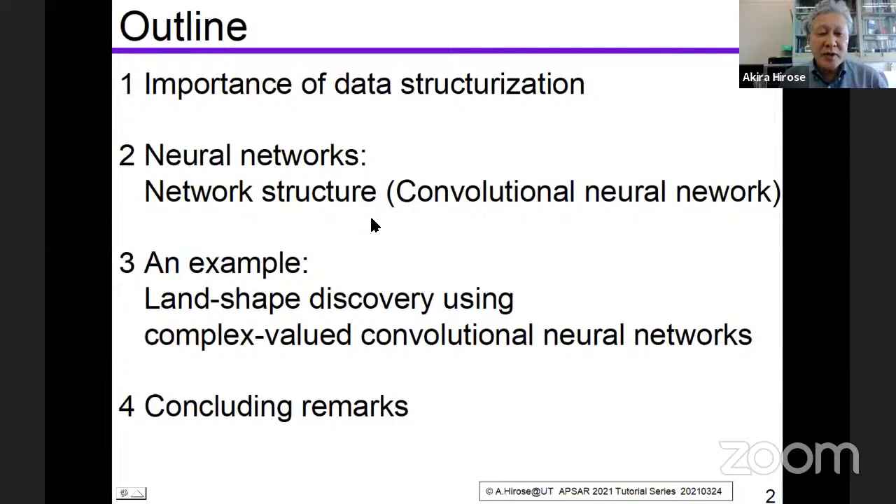I think many people are working on this, but please check what you know and what you are working on. Then an example of the use of neural networks in structuralization: land shape discovery using complex-valued convolutional neural networks. And the concluding remarks.